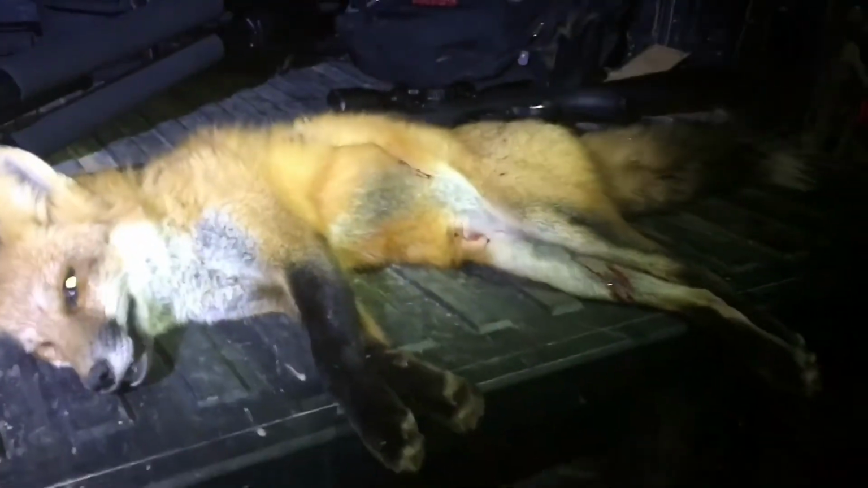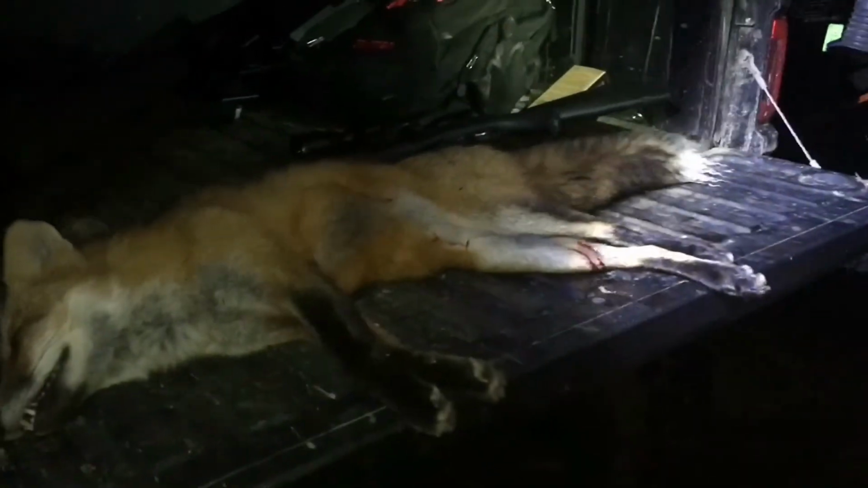That's a heavier one we've killed this year. Take your light over in my gun bag. On the side pocket, they're scales. Yeah, that's probably the bigger one. How many have we killed? 3, 4? Got 4 red foxes within the last year, a mile or two from here. There's a side pocket on it. There you go. Zipper.